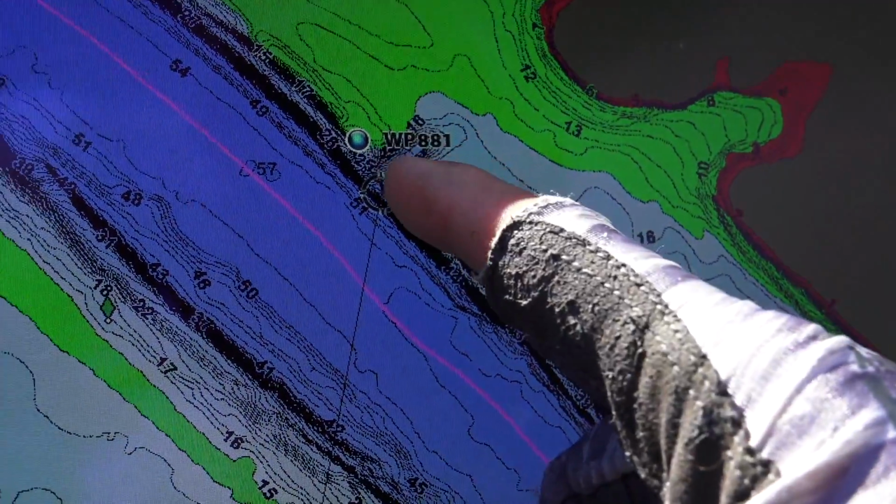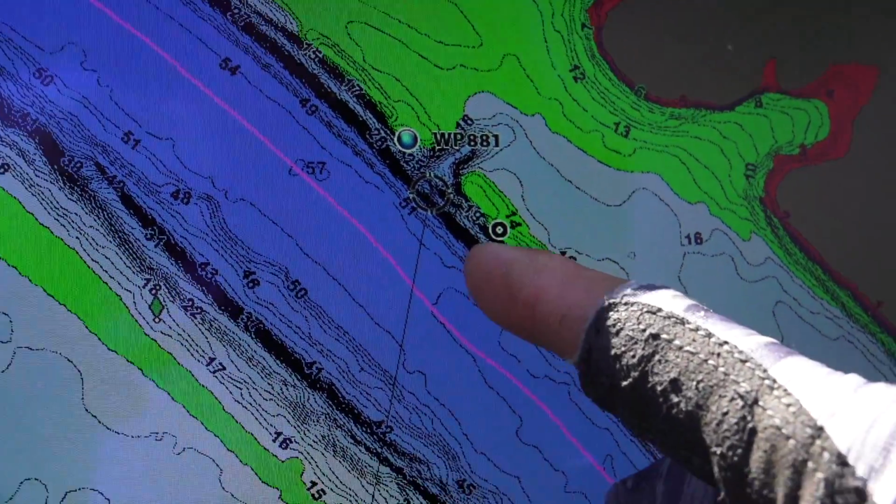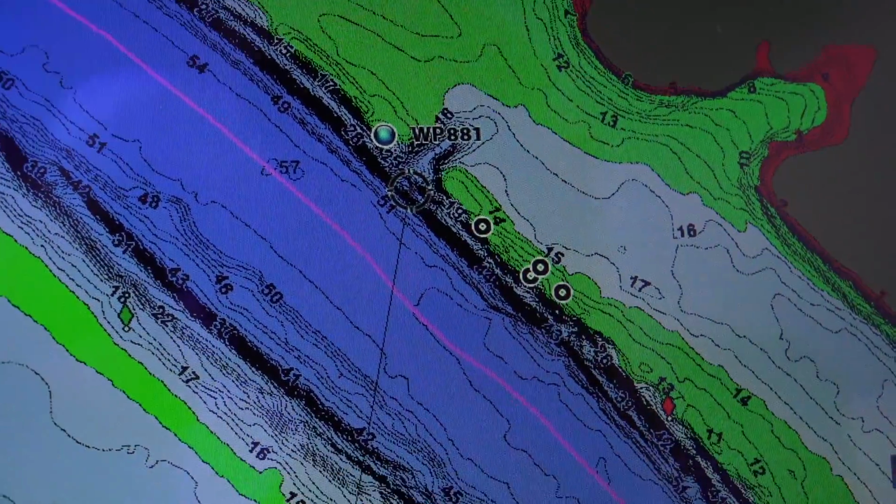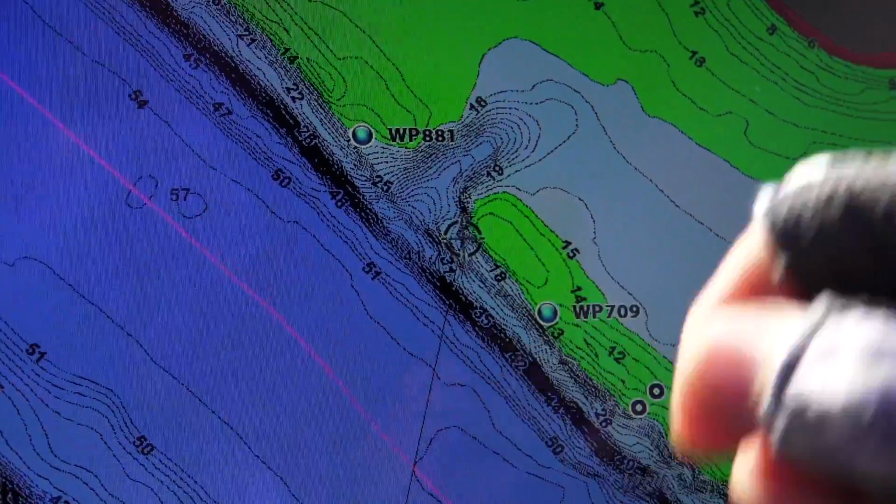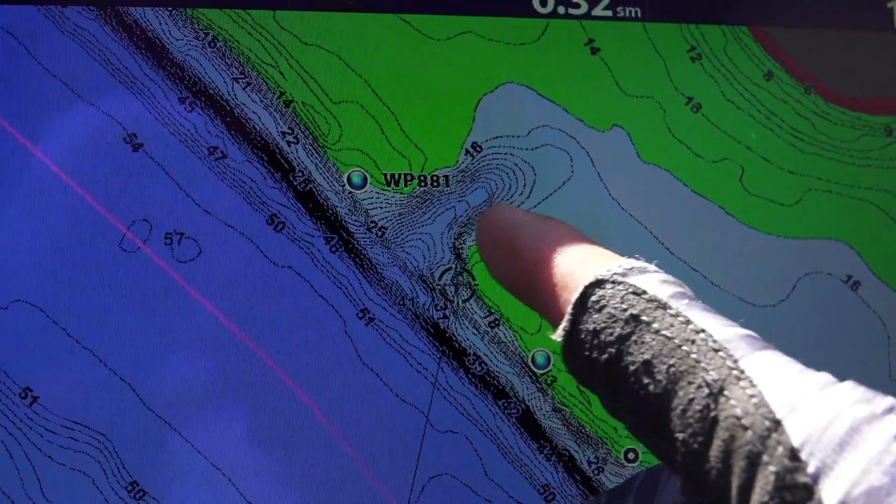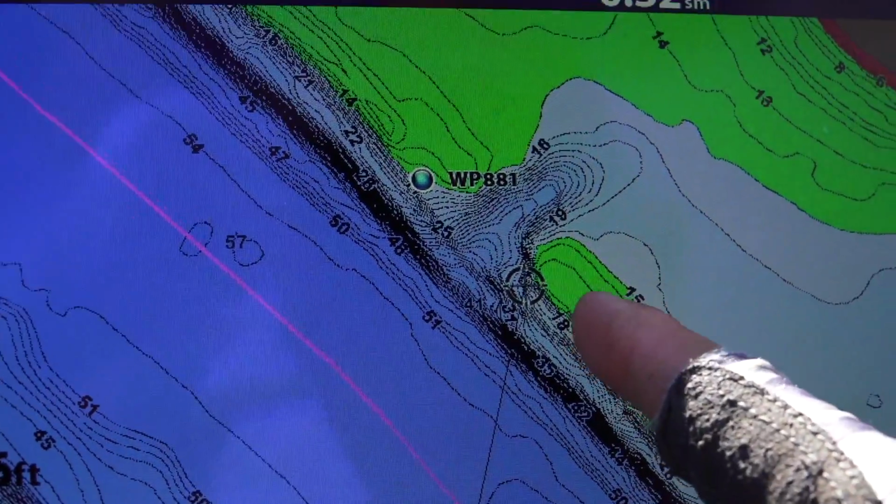Those bass can hide right in here, get out of that current, while the current actually brings them not only oxygenated water, cooler water, but it's also going to bring them their food. So they'll actually sit right up here on this high side. That current's going to crash in from this direction right here. It's going to hit that high side, and it's going to roll that current over their heads where they're not having to work to stay in that current to eat.